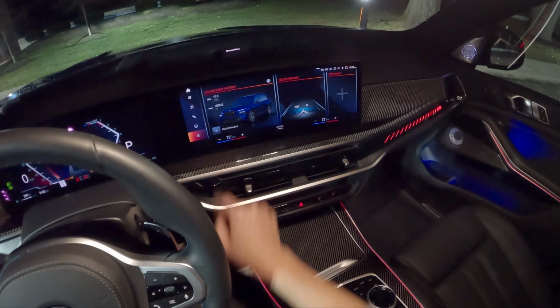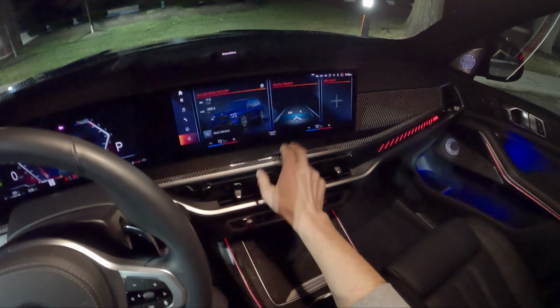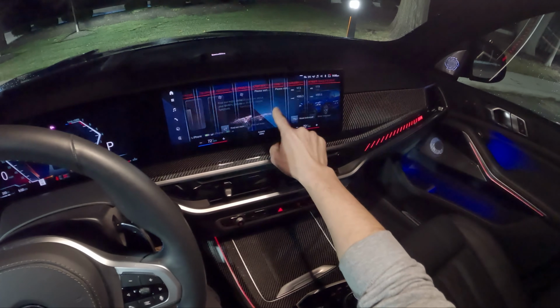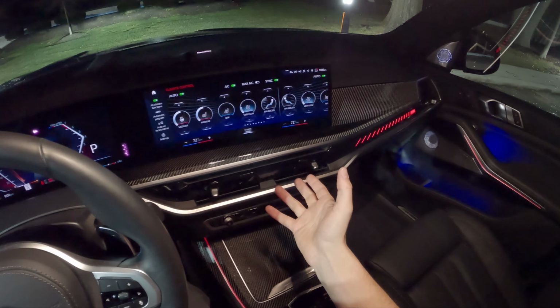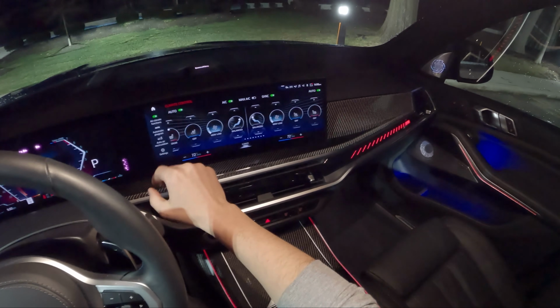You've got a constant home button and then some quick access buttons to the left side of the screen here, which is really nice. You can add widgets to your main screen. You have all these different panels and tabs. My only complaint is that the climate controls are a little bit tedious to use sometimes, but for the most part, you're just going to be leaving this on auto.